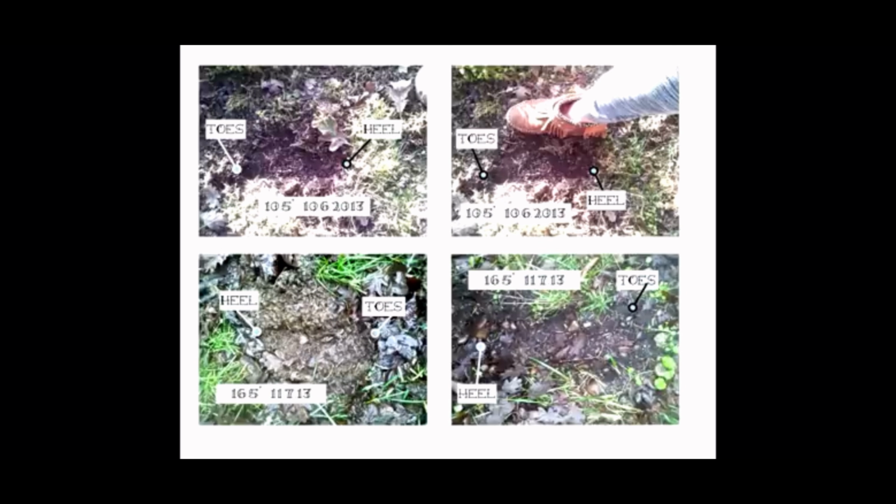The cast was still damp and had yet to be cleaned, so it demonstrated the substrate where it came from quite well. This was later shown to Dr. Meldrum, I believe, for further analysis.